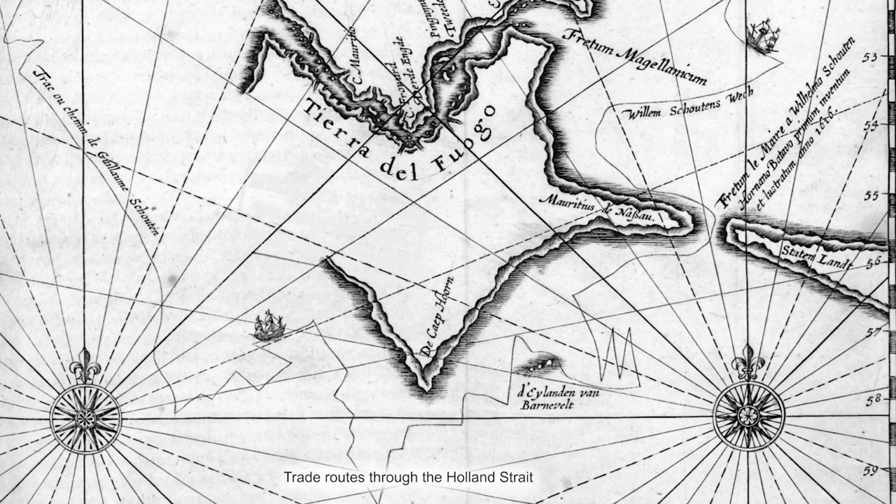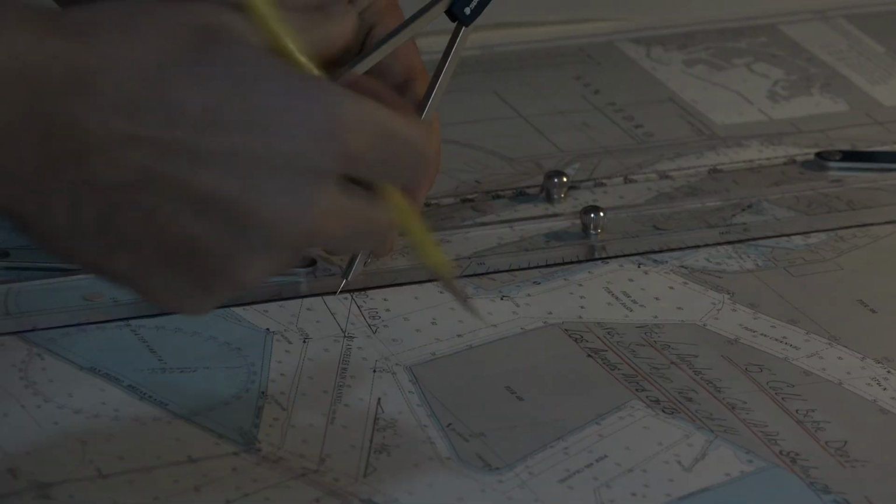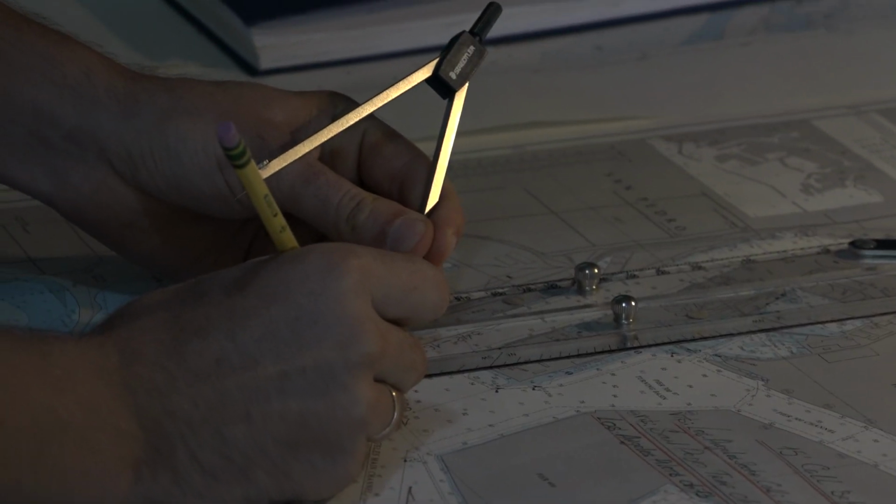So mapping of the oceans really started, and it was for trade. People started to explore, but that was really about where they could get their spices out of the East Indies and those sort of things. And so it was about mapping to make sure ships were safe, and that was really lead line.